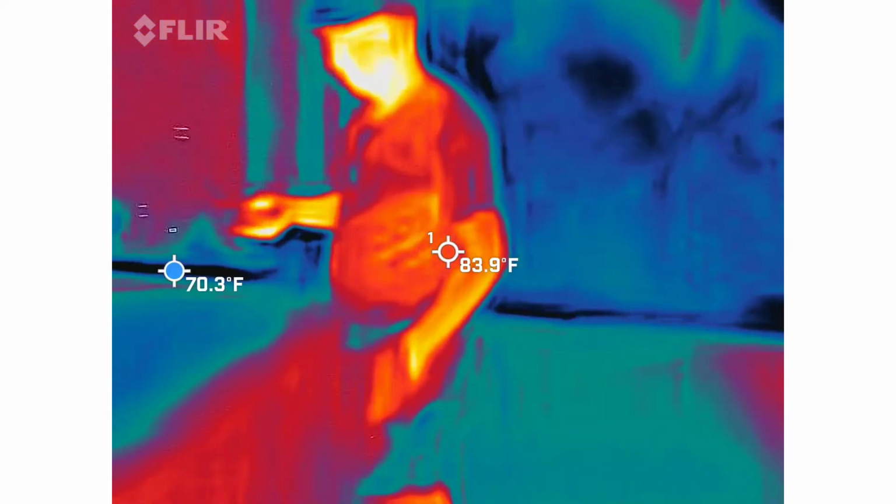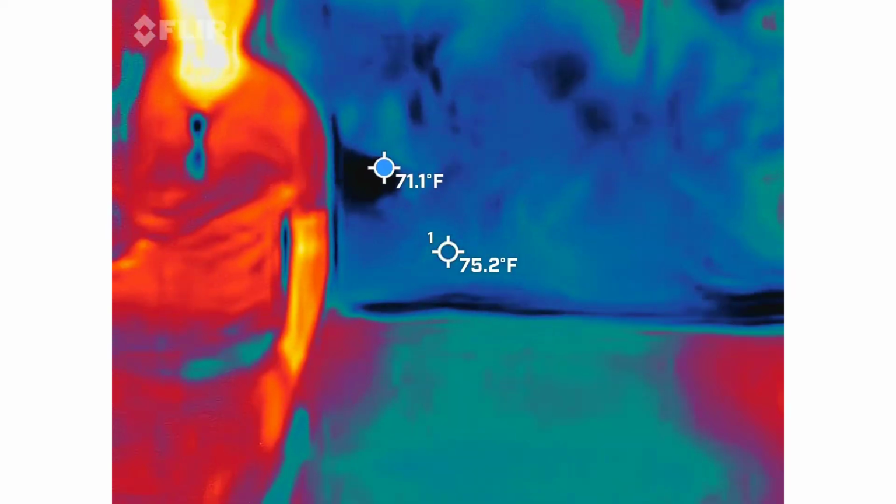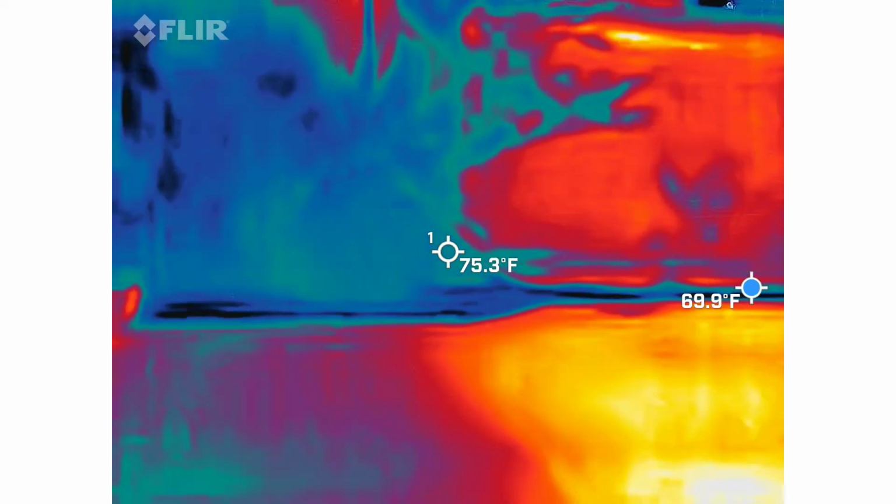Your camera likes to act up in this location. It goes wonky in here, especially if we get any kind of EMF. The closer you get to that corner, the higher your EMF is going to go, just because of the electrical pole right there.